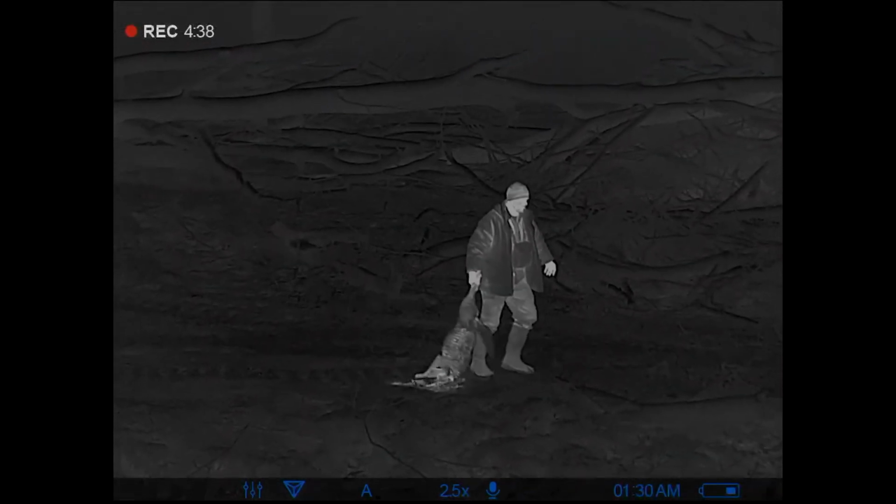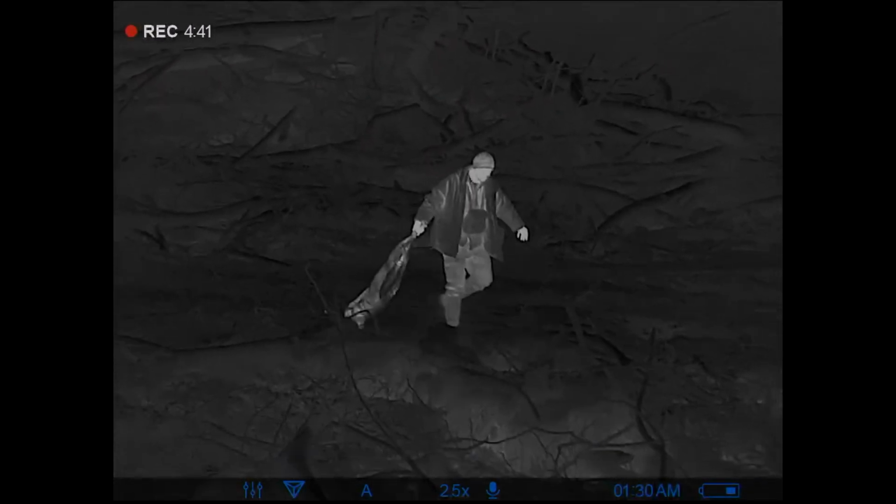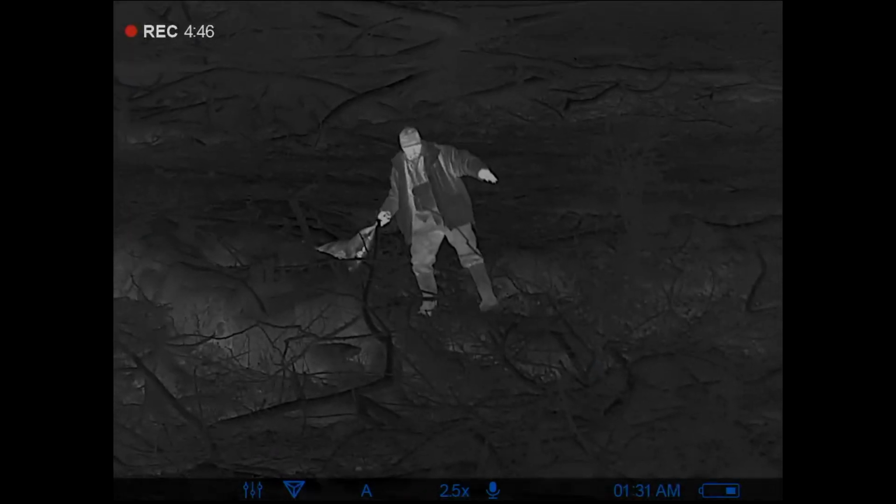He just gave the word that it is not a black one. Oh well, I reckon. Well, sad news. It wasn't a black one, but still a coyote, so still a good day.